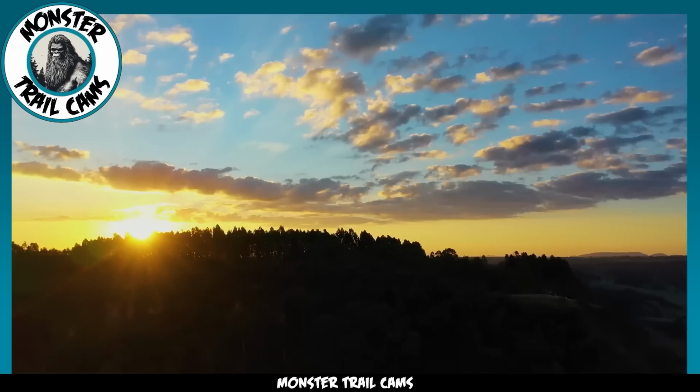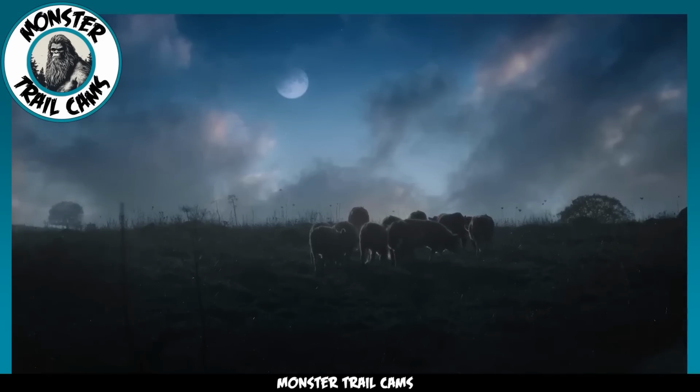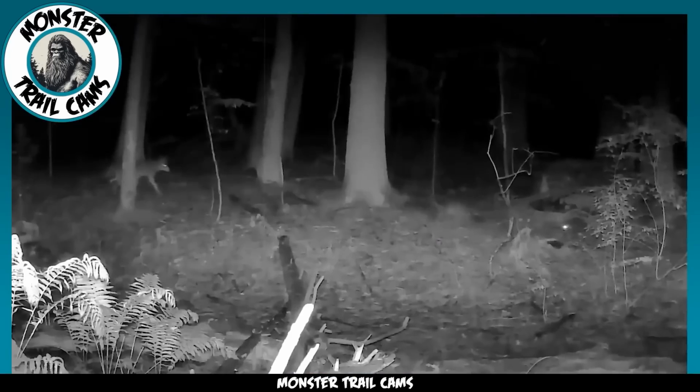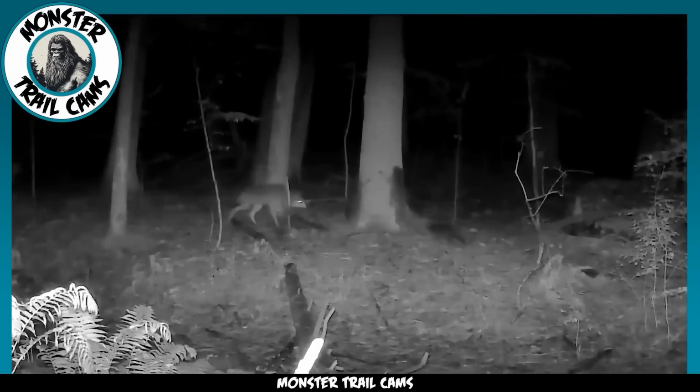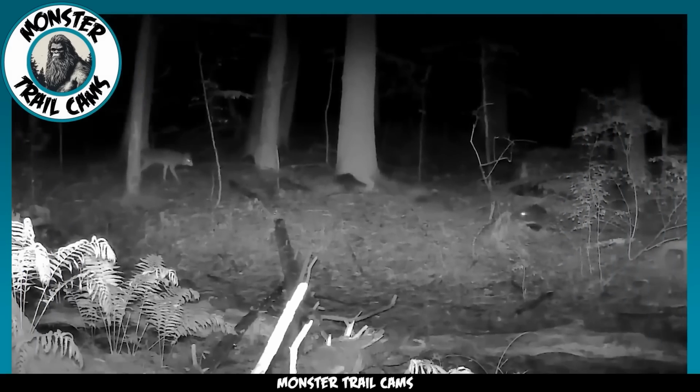Not every trail cam submission here is an incident of the paranormal. Sometimes you catch wild footage of animals just being animals. Now here is something you don't see every day. Watch this coyote stalk a family of raccoons. The coyote is clearly hungry and sizing up one of the baby raccoons for a midnight meal.